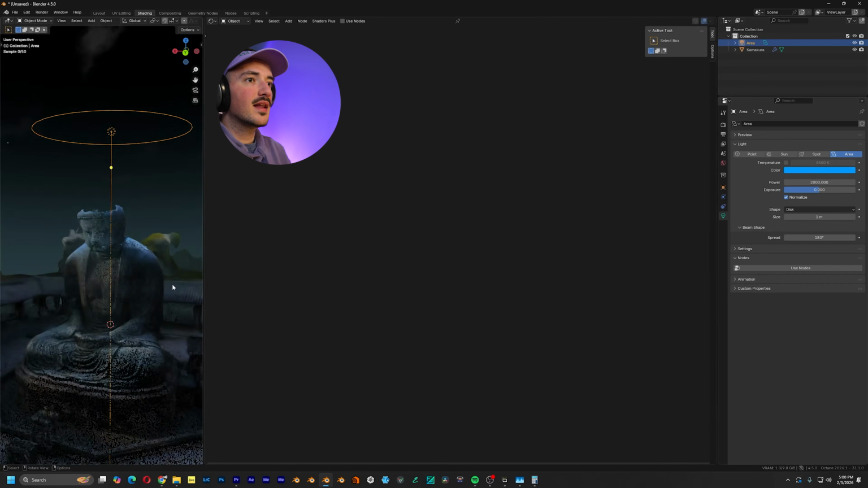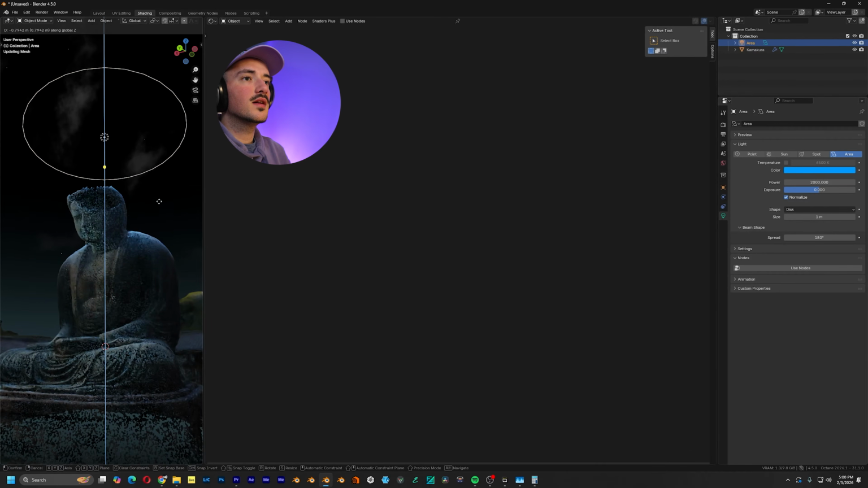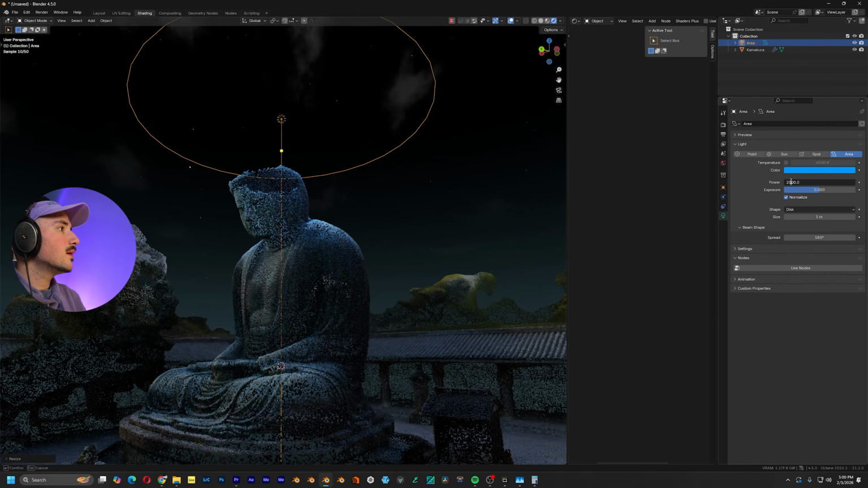This is like a motivated light off of the sky color. That looks great. That looks sick. Okay. Let's give more space to Buddha. What am I doing? All right, bump it up a little bit more.